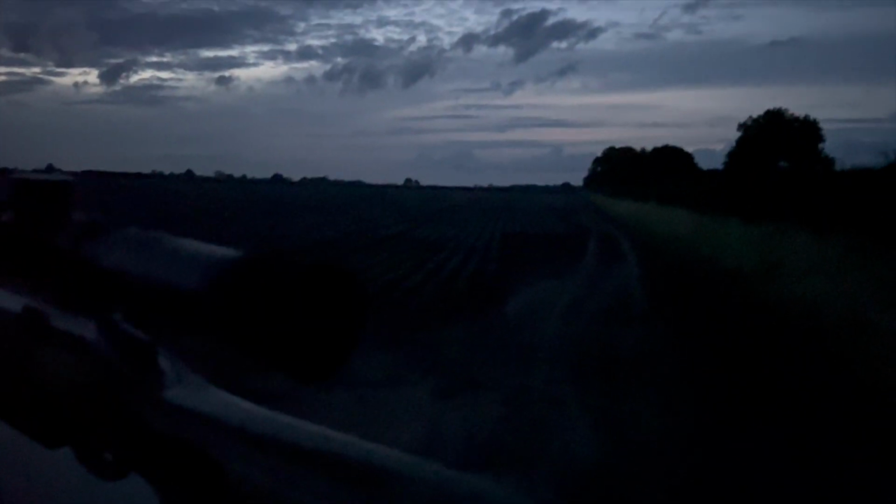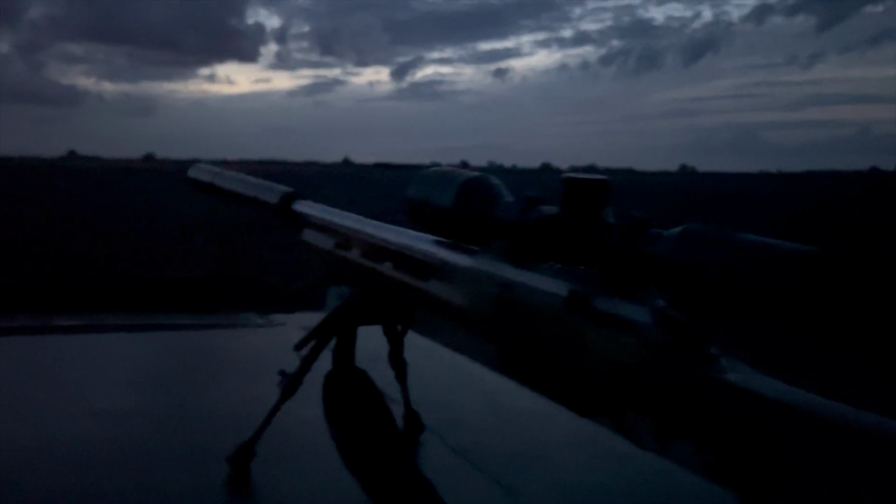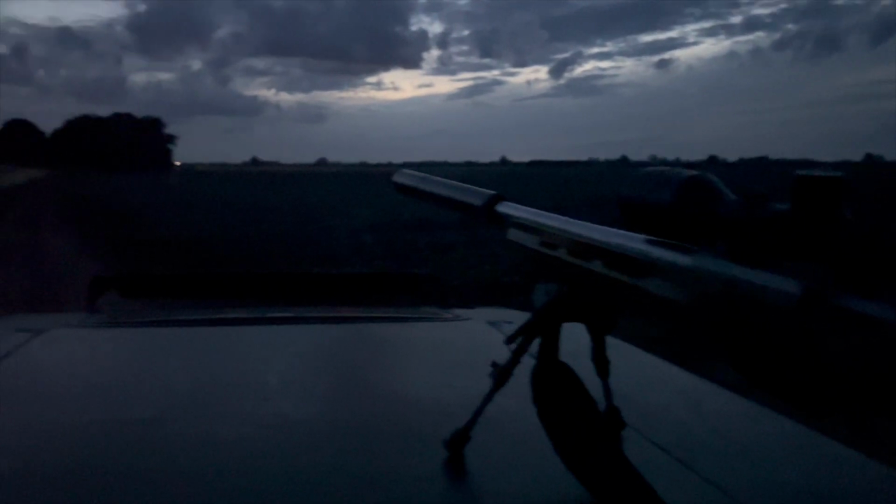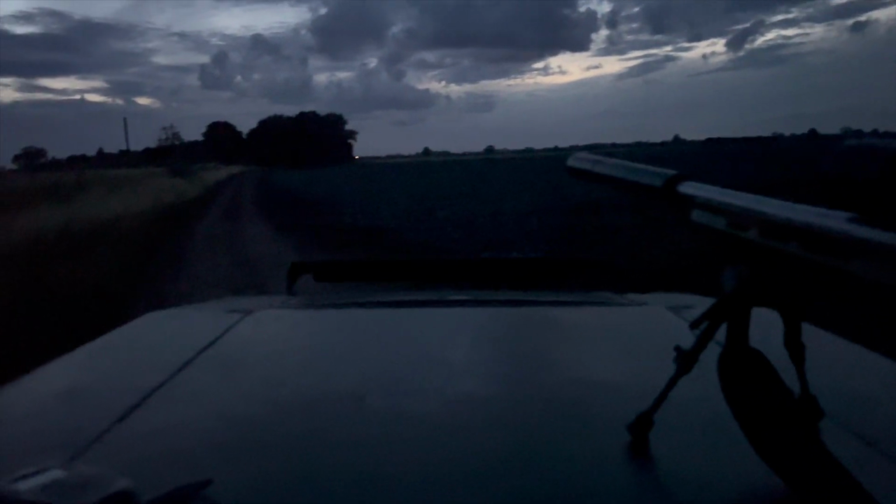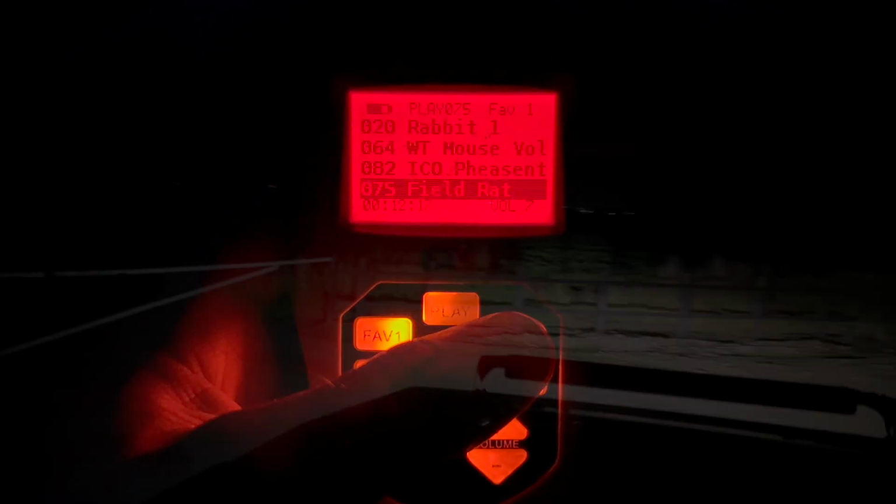Although we were nice and quiet, it's often a good idea just to spend 10 minutes letting things settle down, just have a good scan around before turning on the caller. With plenty of rats in the ditches and natural ponds on this farm, that's going to be my go-to call on the Icotec first of all. After 15 or 20 minutes of calling, nothing showed, so we simply moved location.